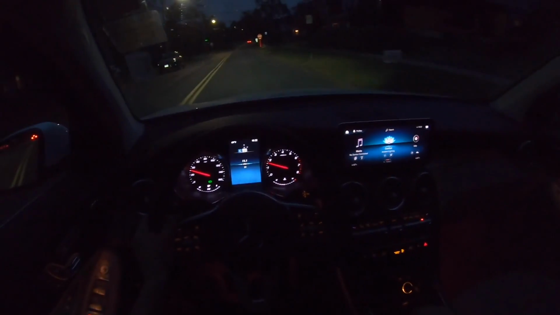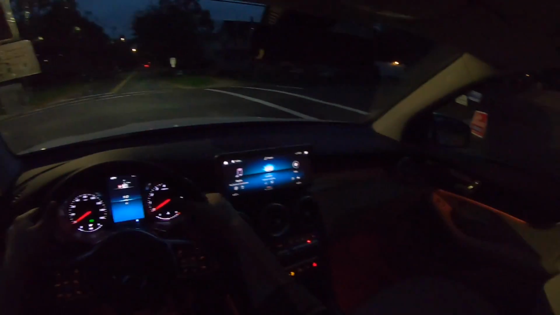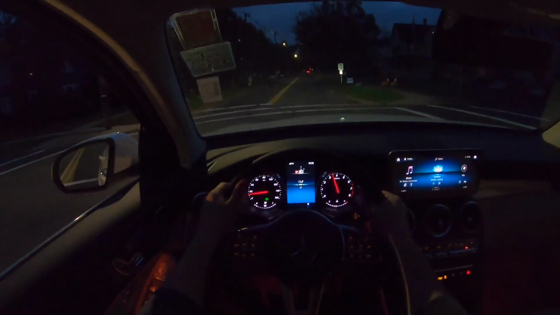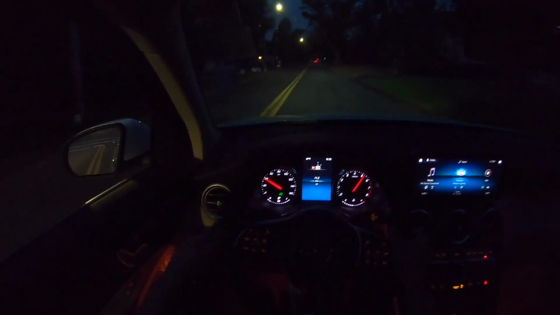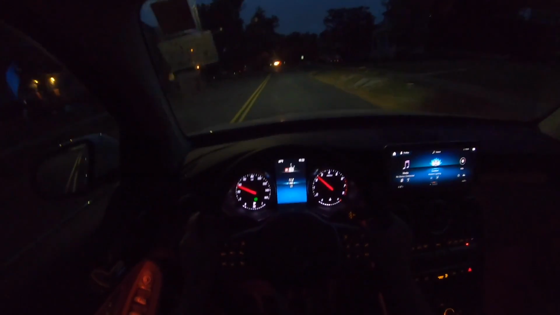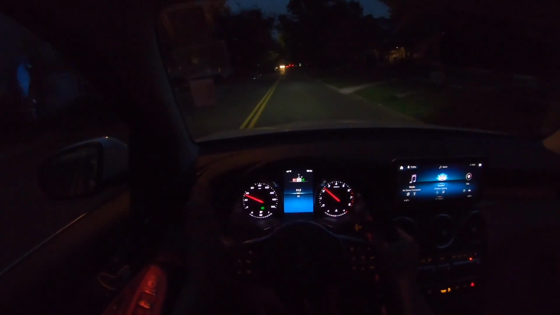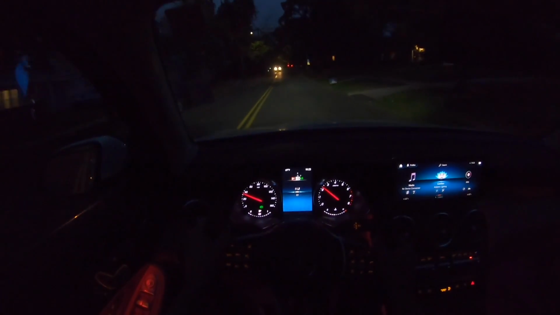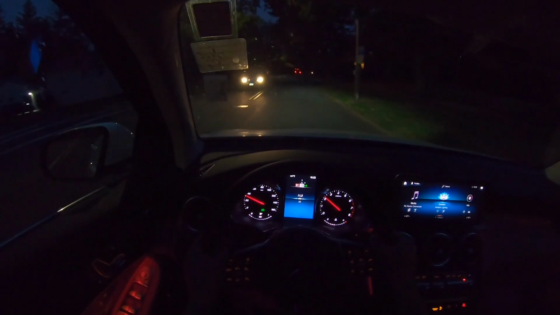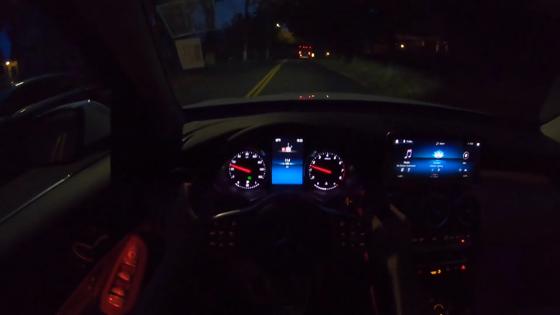Go ahead and give you a quick acceleration right here with the window down. Not gonna lie, there is a good amount of turbo lag, but I did not brake boost the SUV, so that might be it. If you brake boost it, it will build up that boost, and then it will of course accelerate much better.